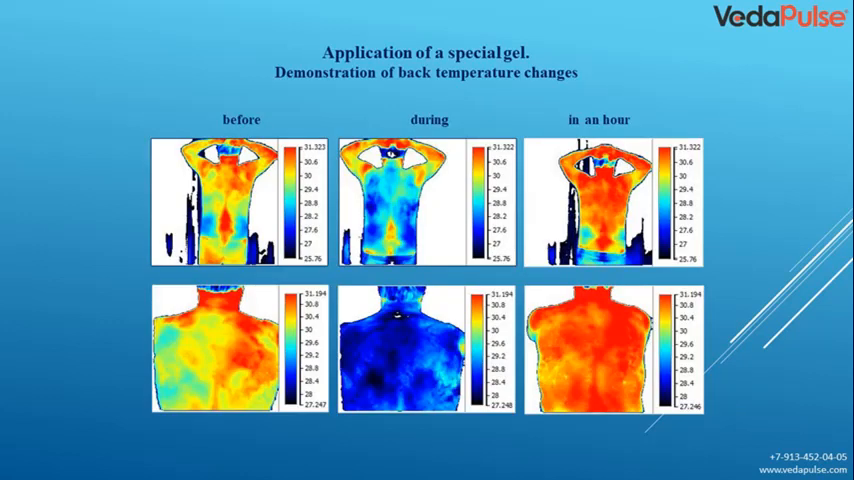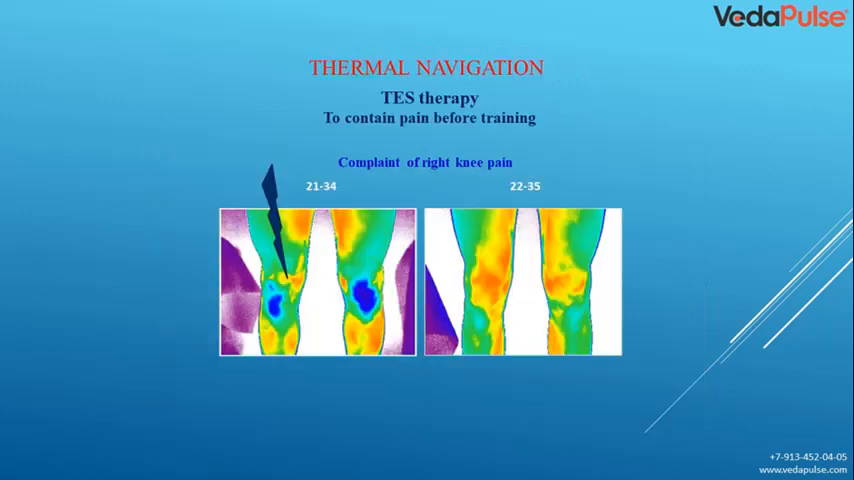Here's an example of applying a special gel. Demonstration of back temperature changes. Before, problems can be seen very clearly on a person. Apply the gel. And after an hour, we see how the temperature of the surface of the back skin has changed, in particular, here. It is very important. The most important thing is that it can be digitized. Here is another interesting piece of information about thermal navigation.